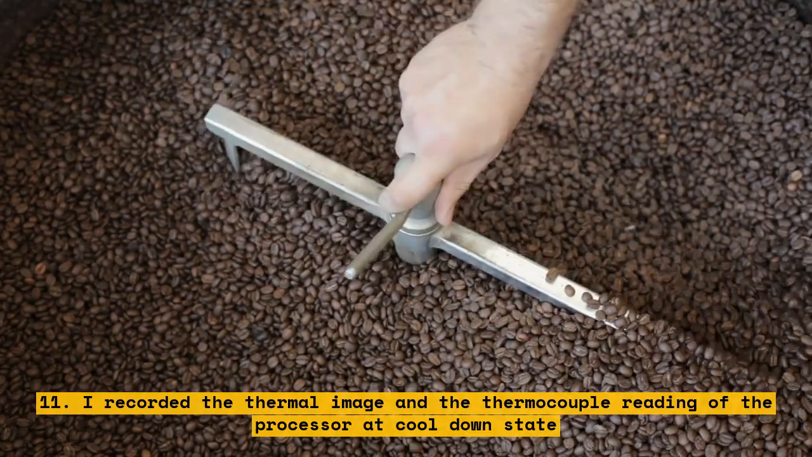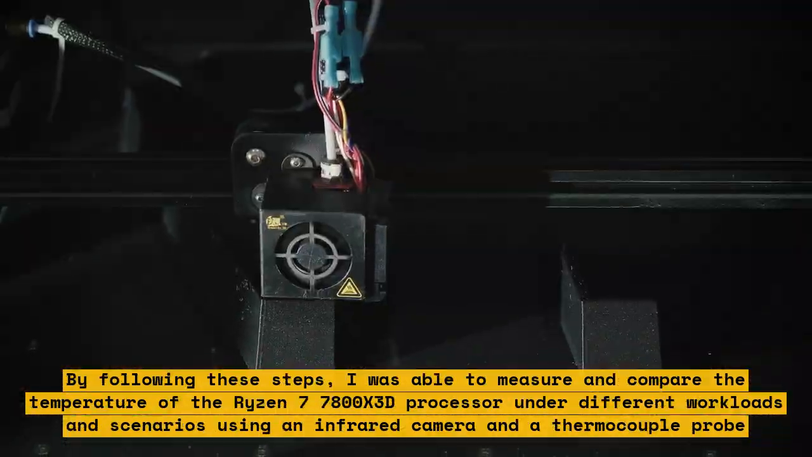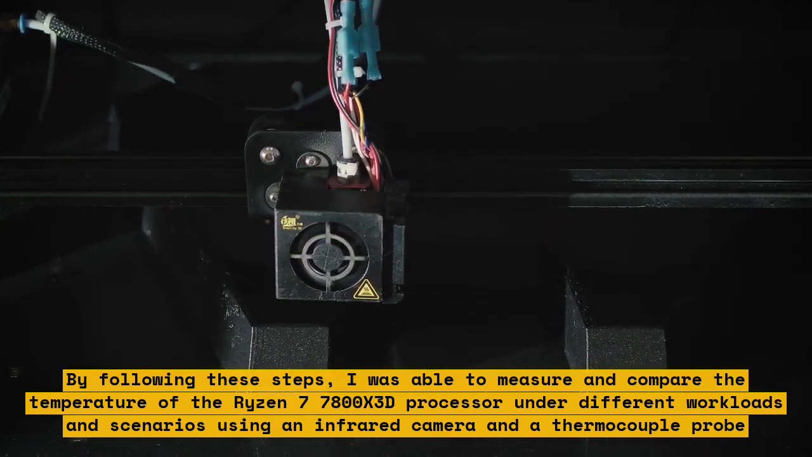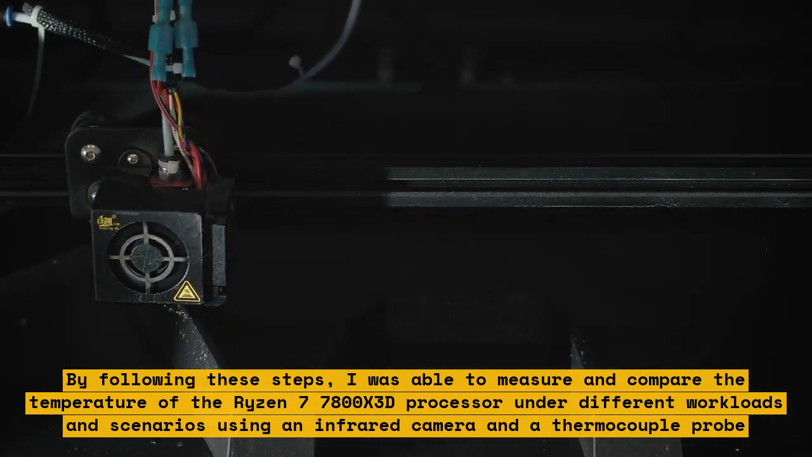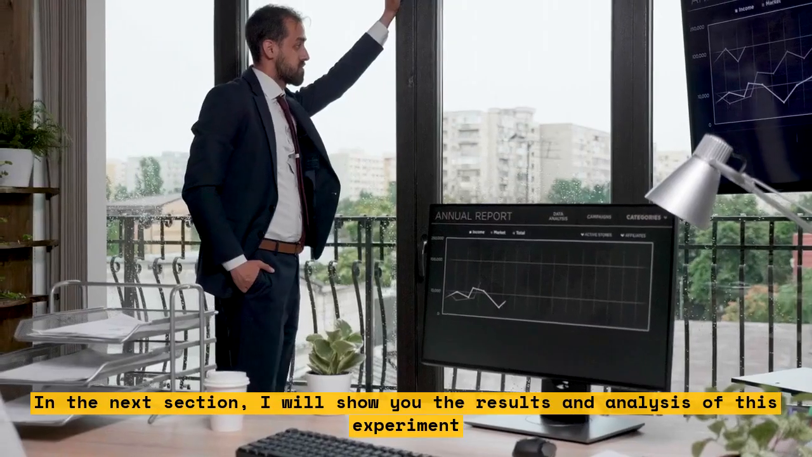By following these steps, I was able to measure and compare the temperature of the Ryzen 7 7800X 3D processor under different workloads and scenarios using an infrared camera and a thermocouple probe. In the next section, I will show you the results and analysis of this experiment.